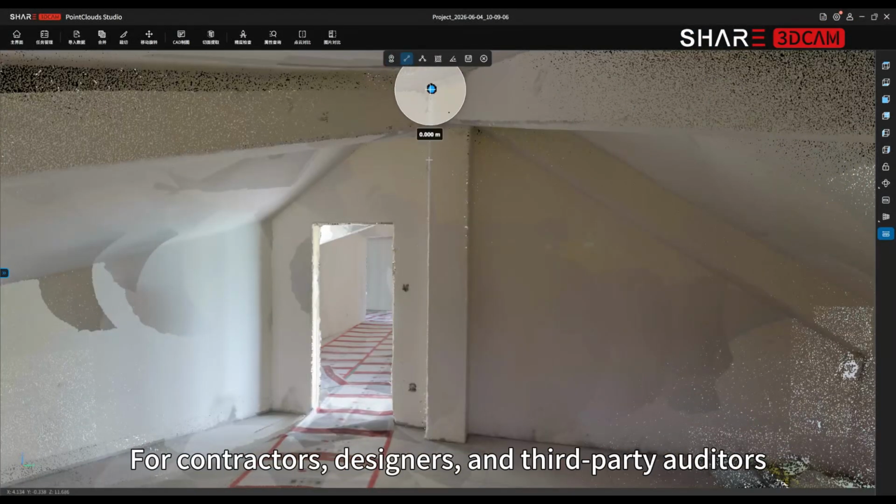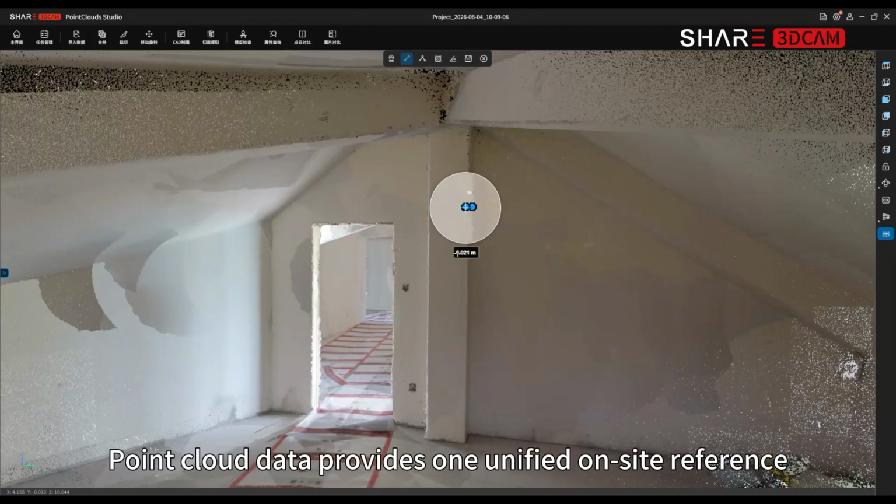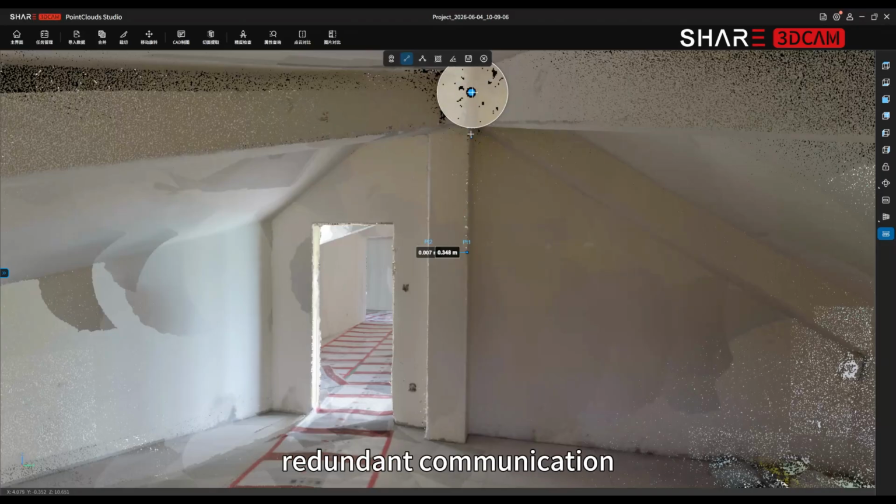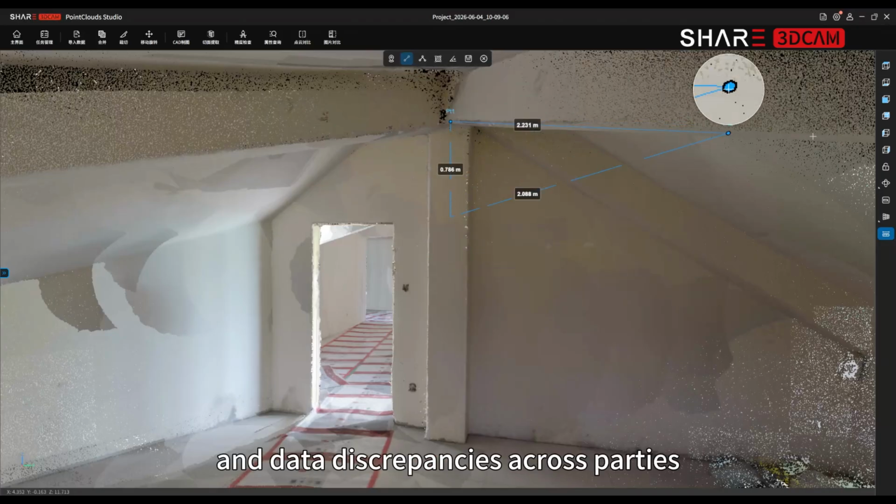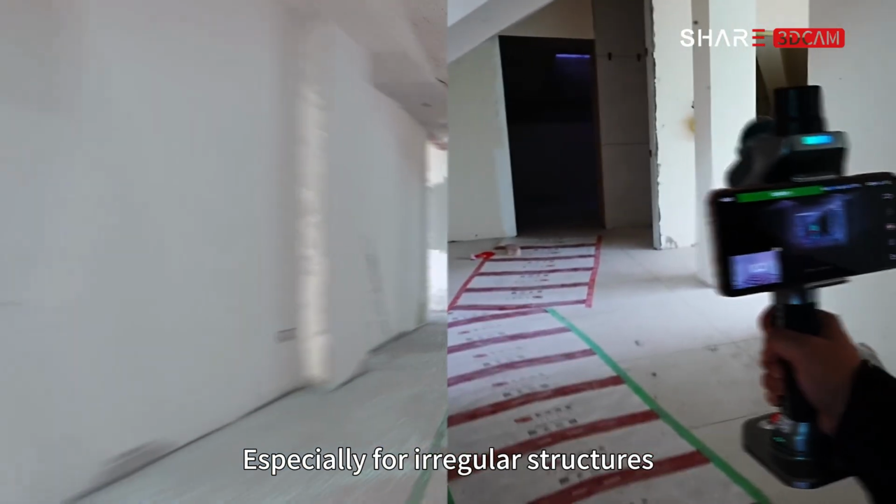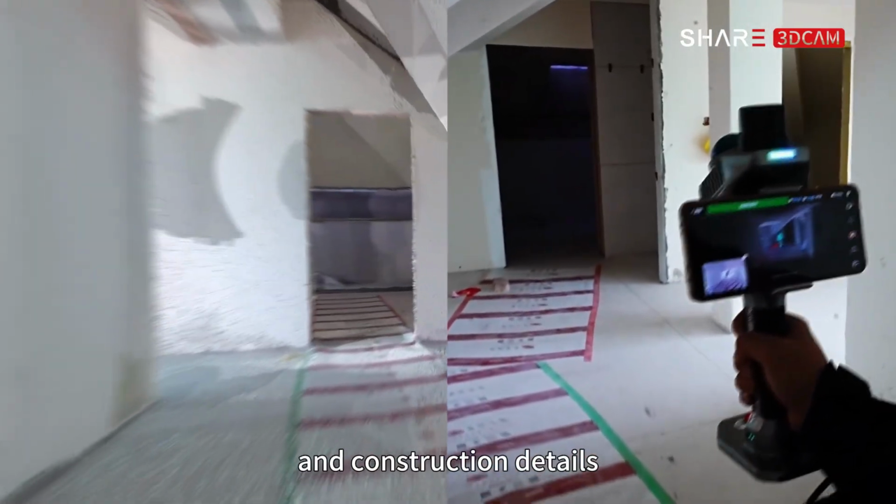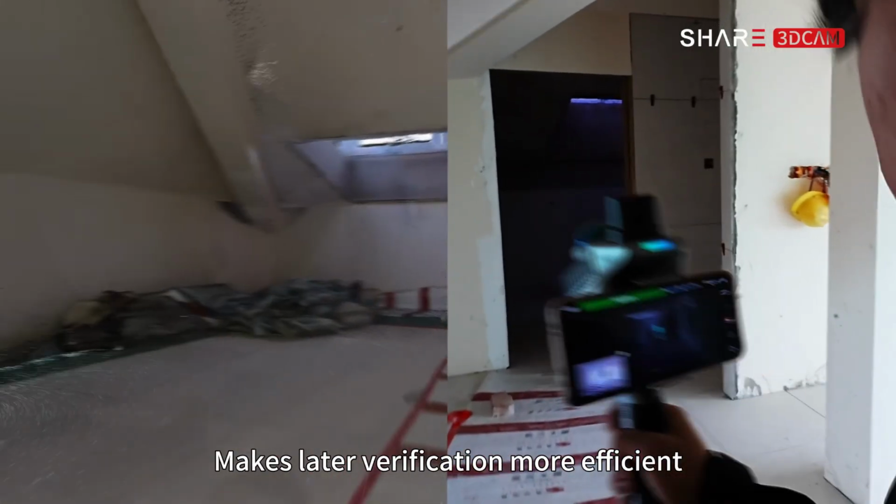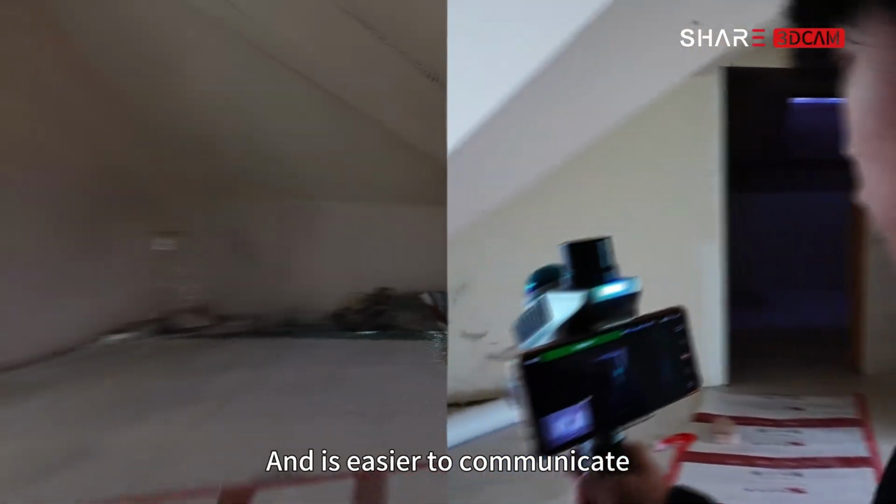For contractors, designers, and third-party auditors, point cloud data provides one unified on-site reference, reducing repeated remeasurement, redundant communication, and data discrepancies across parties, especially for irregular structures, multi-floor relationships, and construction details. The digital baseline created through scanning makes later verification more efficient and is easier to communicate.